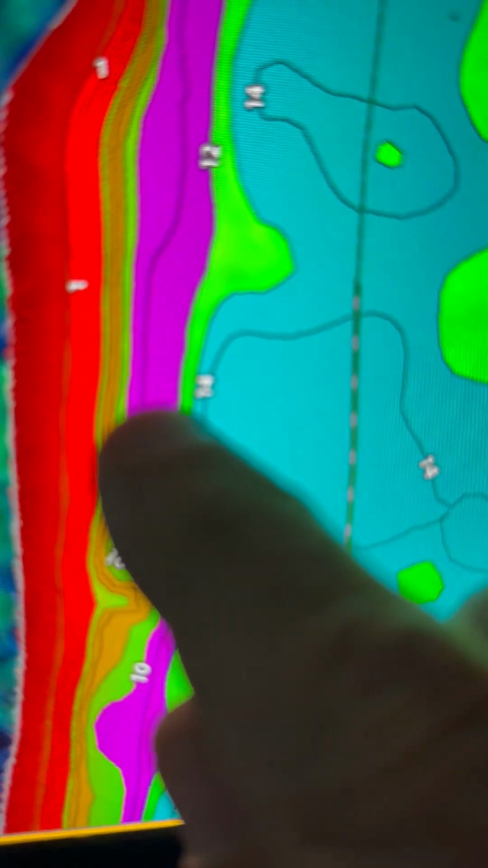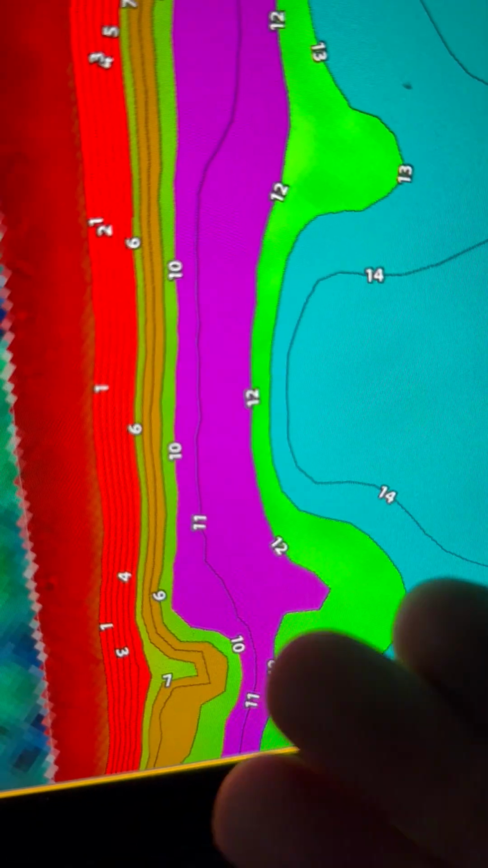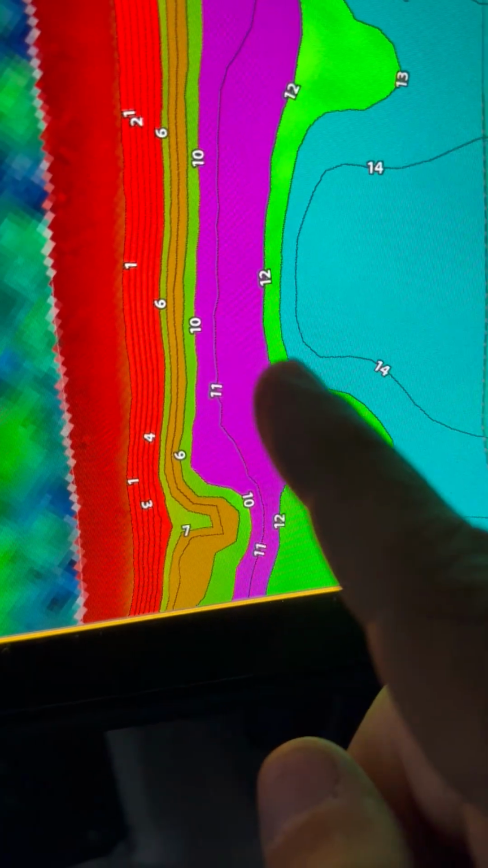Now look over here. These are the bluffs. Everybody knows about the bluffs. See how close together these contour lines are? You see the red right here? This is pretty much a vertical. It's kind of like it goes up really quick. It drops, you know, it drops from 1 foot out to 12 feet, and this is pretty quick.